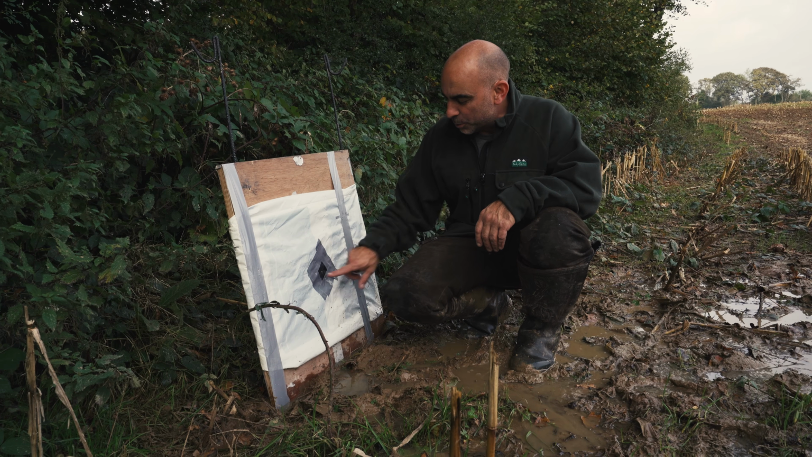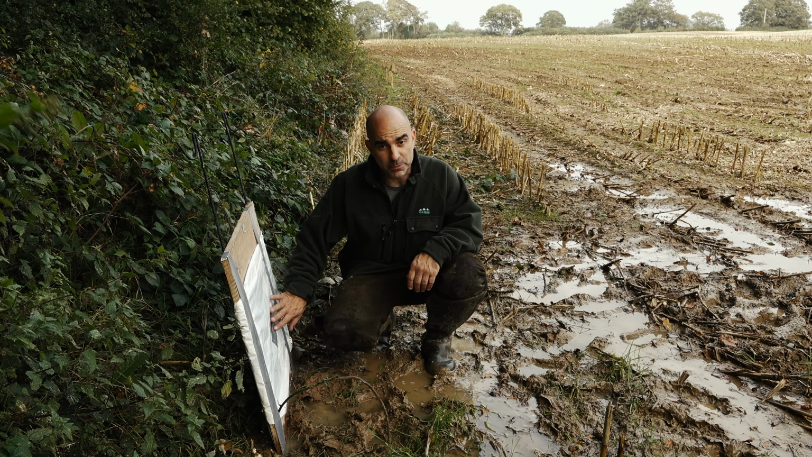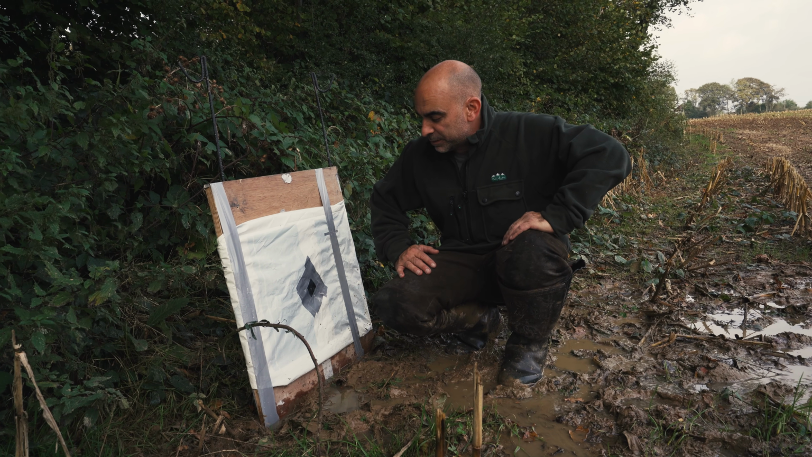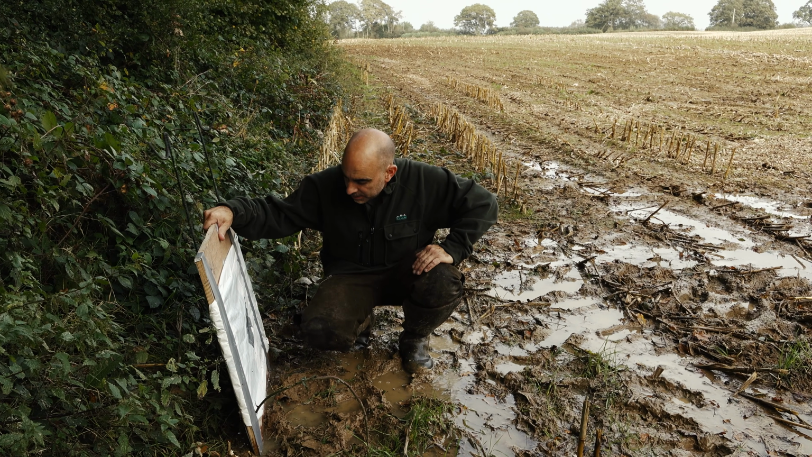Just a little bit low on the other one, but that's more than good enough for the distance we'll be shooting tonight. So that's zeroed at 100 metres. So yeah, out to a couple of 100 metres, which is more than enough for the sort of ranges we'll be dealing with. Then perfectly good enough. So happy with that.